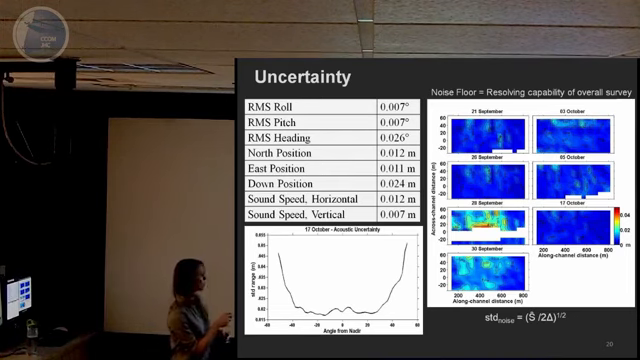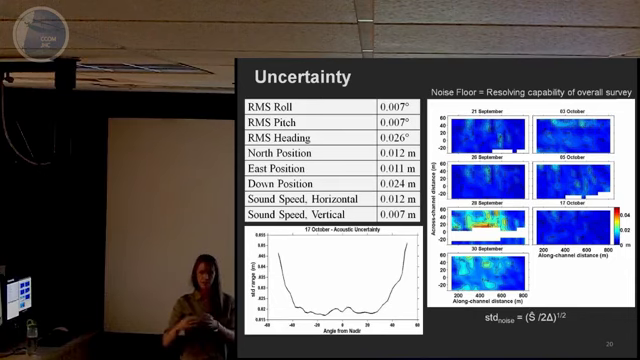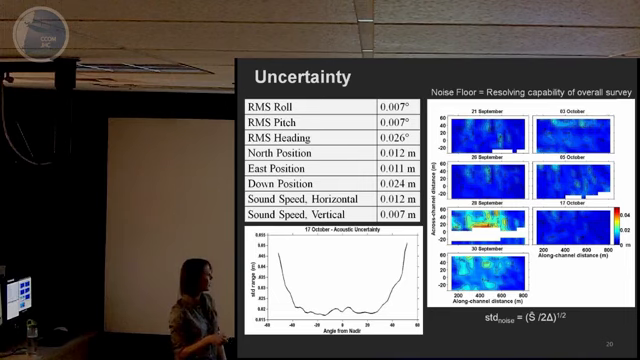So I contoured up all the noise floor values for each of those individual boxes, and they're plotted here. The color bar shows the noise floor in meters. We go from 0 in blue up to 5 centimeters in dark red. For almost all these surveys, the noise floor is less than 2 centimeters.